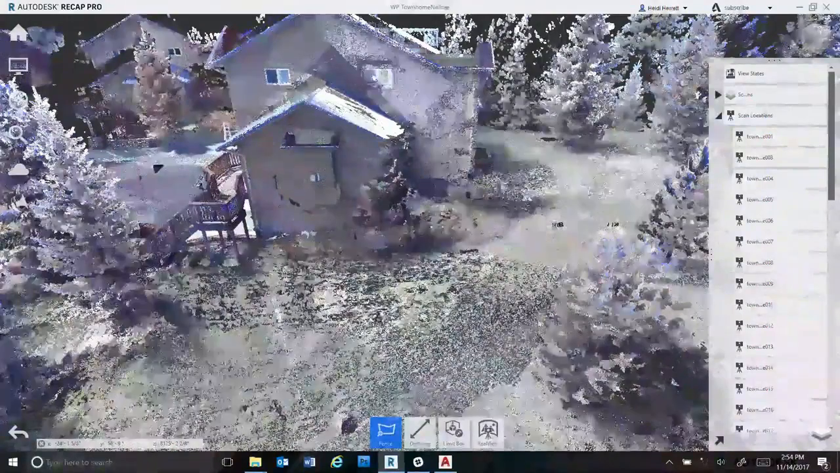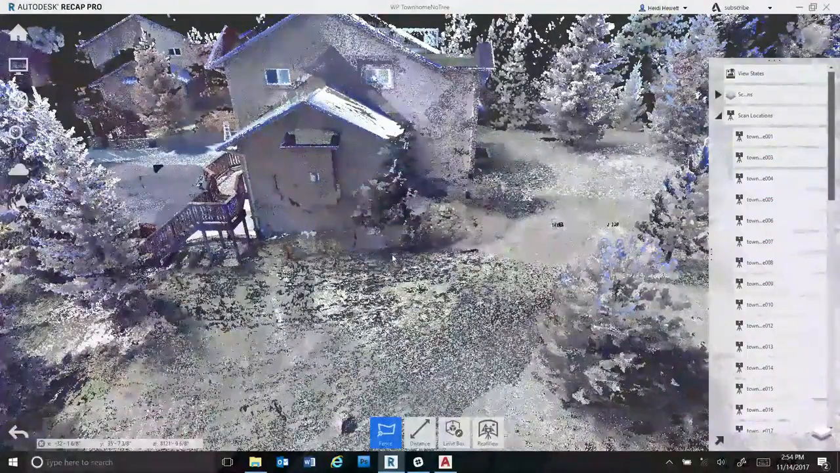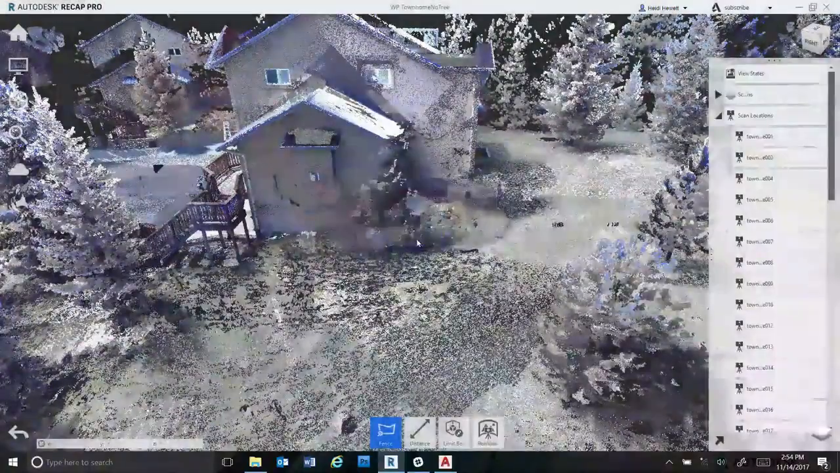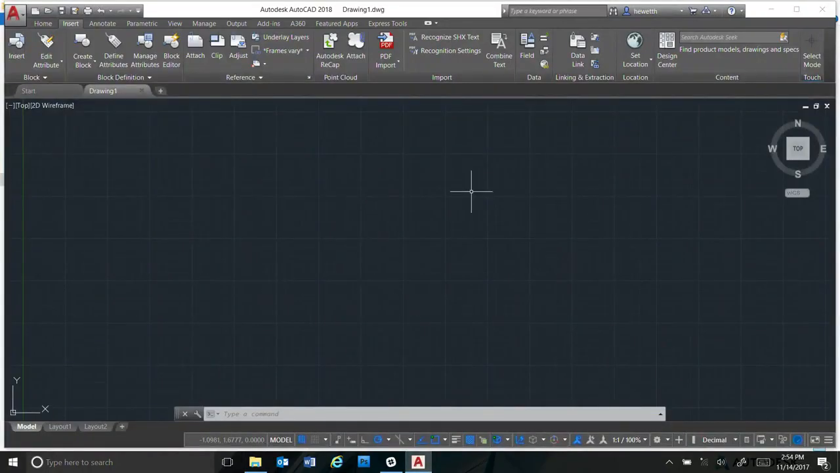Okay, let's go ahead and move on then. Do you all feel pretty good about this process so far? You get the scans, you pull them into ReCap, and even if you just use minimal tools, you can clean it up, and then you're ready to take it into AutoCAD. Okay, so let's go ahead and do that. I'm going to close this out and pull up AutoCAD.